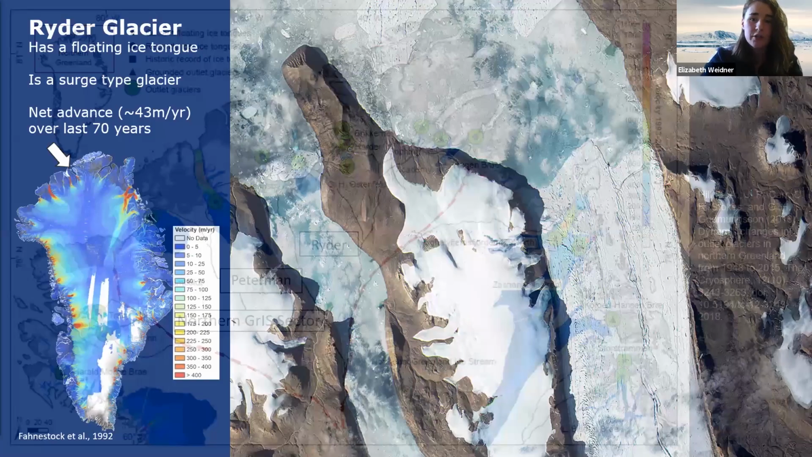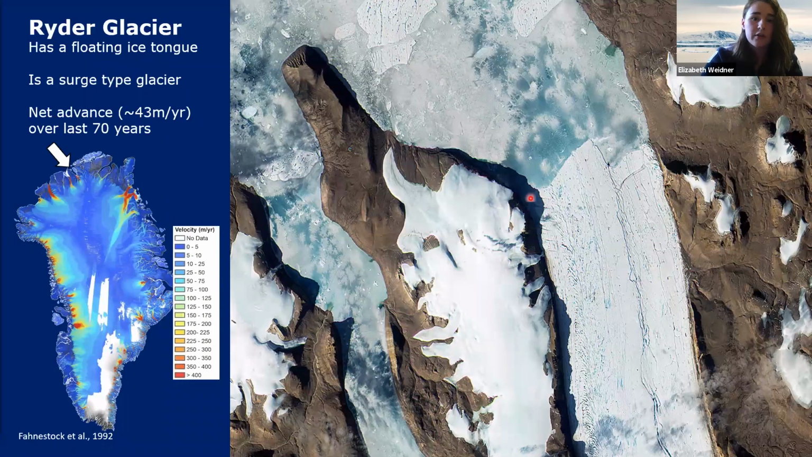So Ryder Glacier, we see here in Sherard Osborn Fjord, unlike the rest of Greenland's floating ice tongues, and actually the majority of the floating ice tongues in the Northern Hemisphere, is actually advancing 43 meters per year for approximately the last 70 years. And as you can imagine, we're quite keen to study this system given its advancement. What is it about the geology of Sherard Osborn Fjord, the oceanography of the area, that allows for expansion in a time where we elsewhere have retreat and loss?